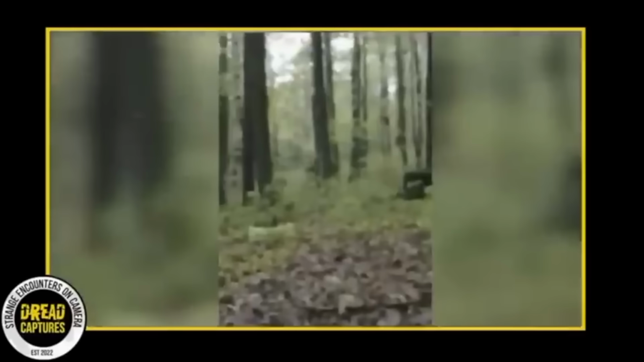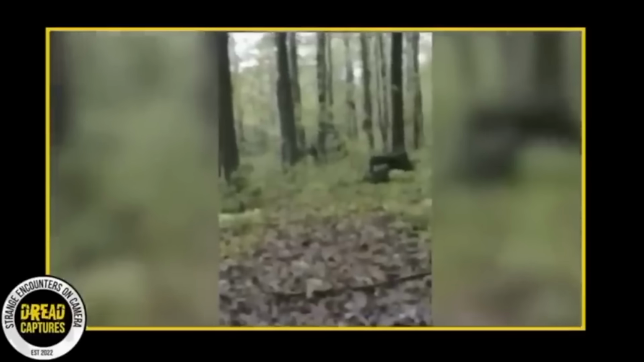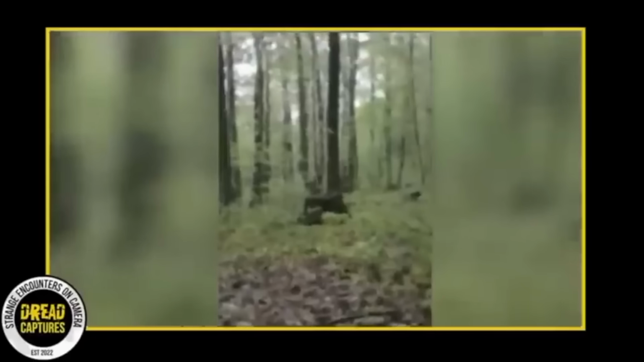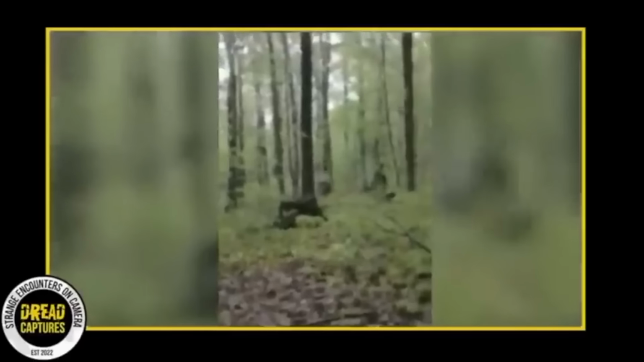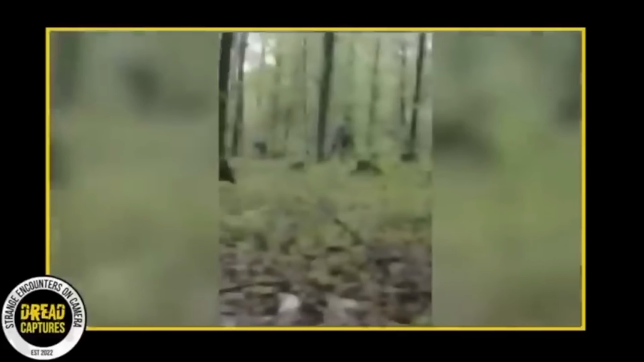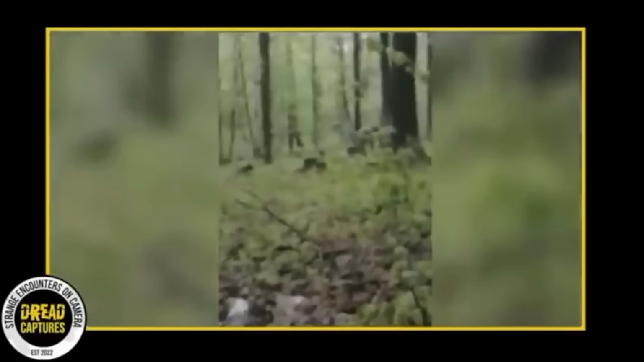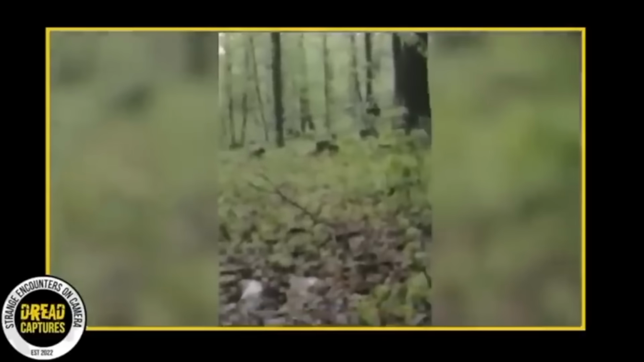Yes, I was out here hunting, and I'm so startled right now. I think I may have stumbled across a Bigfoot. I'm just not sure. Here, let's see if you guys can tell. I'm so startled right now. Yeah, it looks like there's two Bigfoots. I don't know. It looks like he's got a dead deer in his arm or something. I'm not sure. Oh my god, I think he sees me.